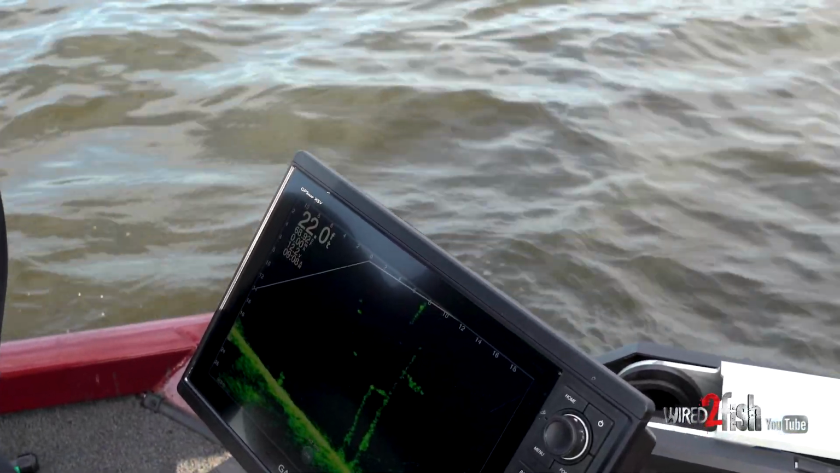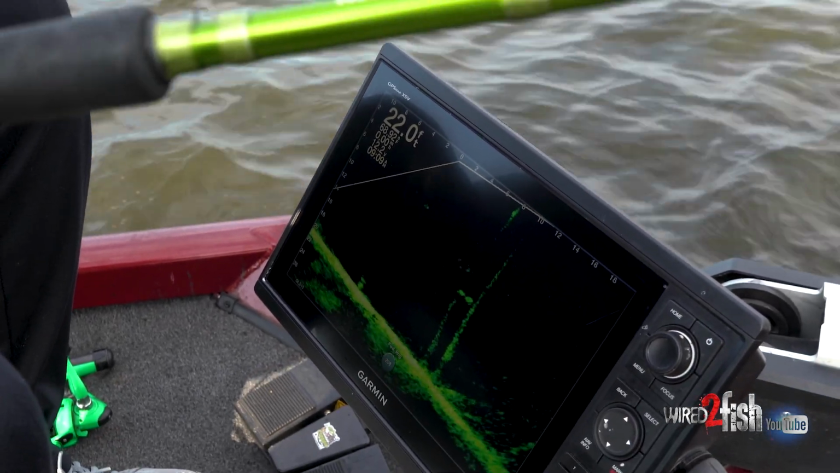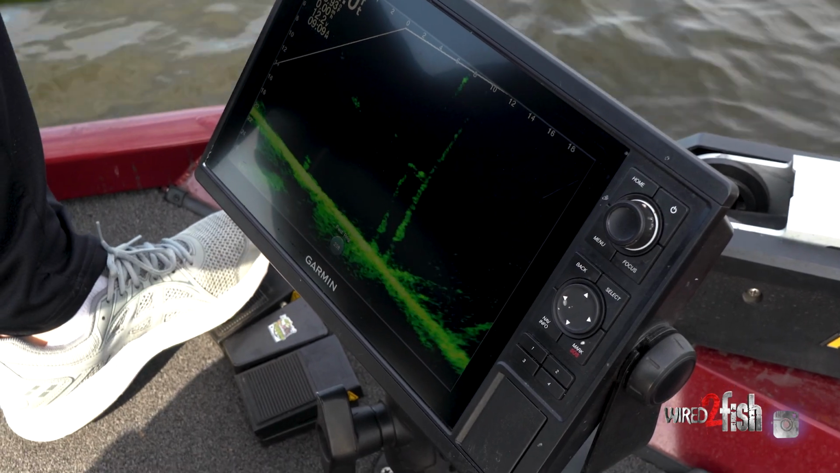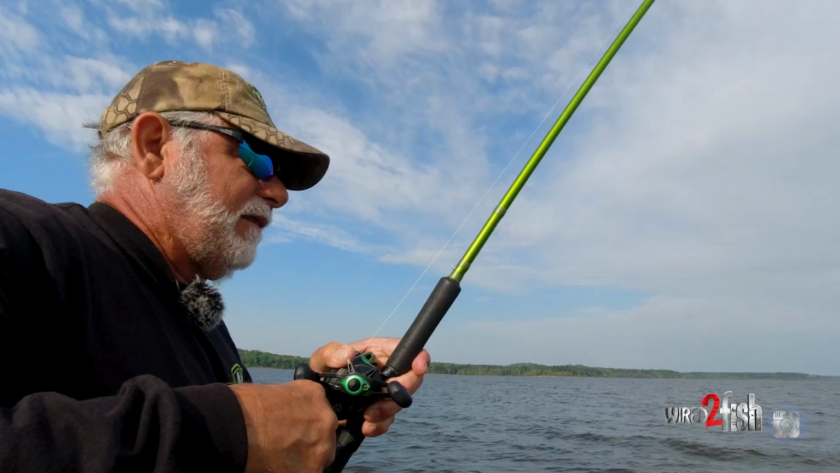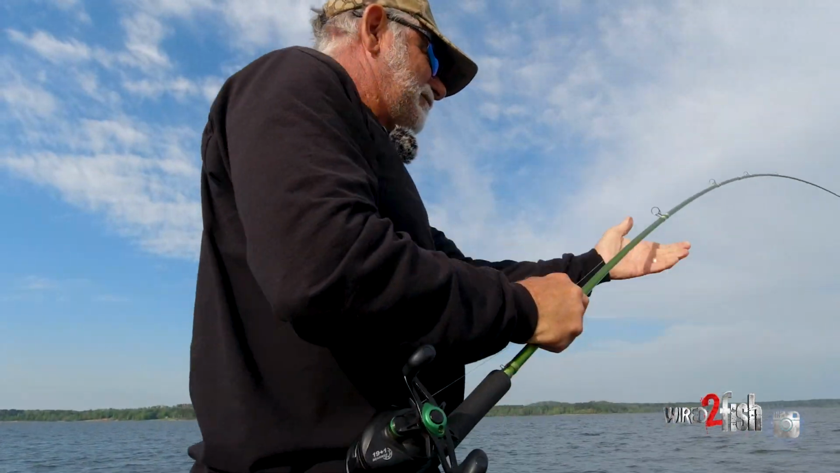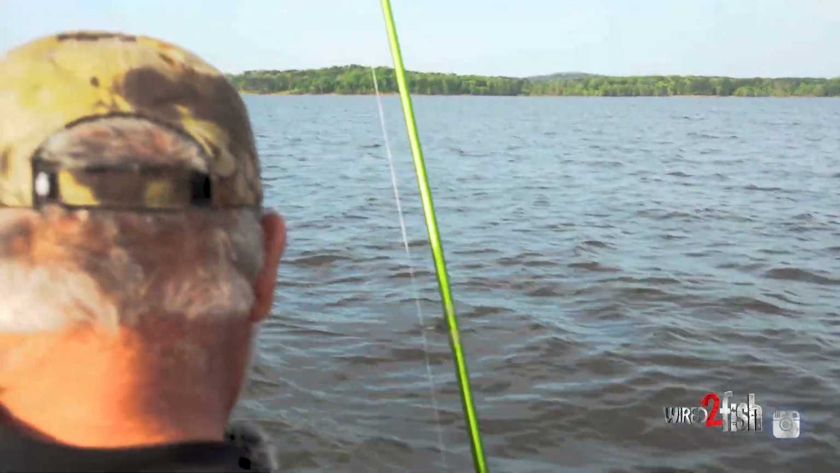There's not a wide angle on this Livescope. That, to me, is the only drawback. There we go. Did you see him come up and snatch it there? Come here, come here.